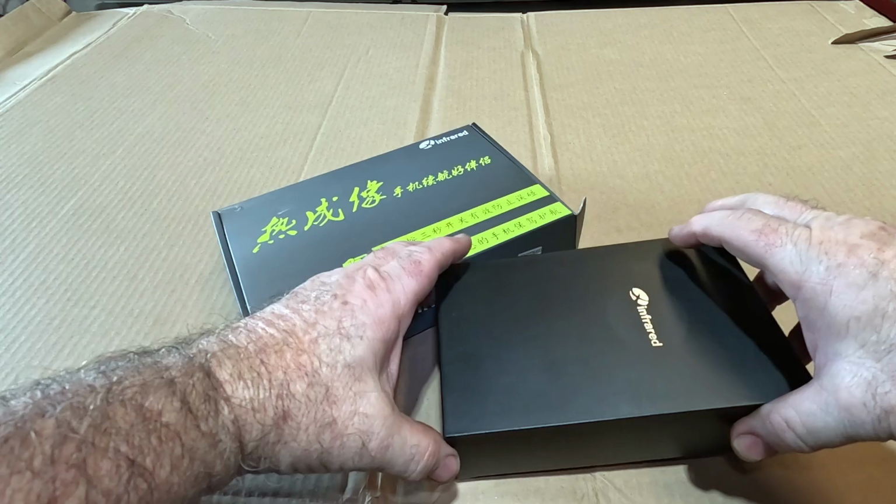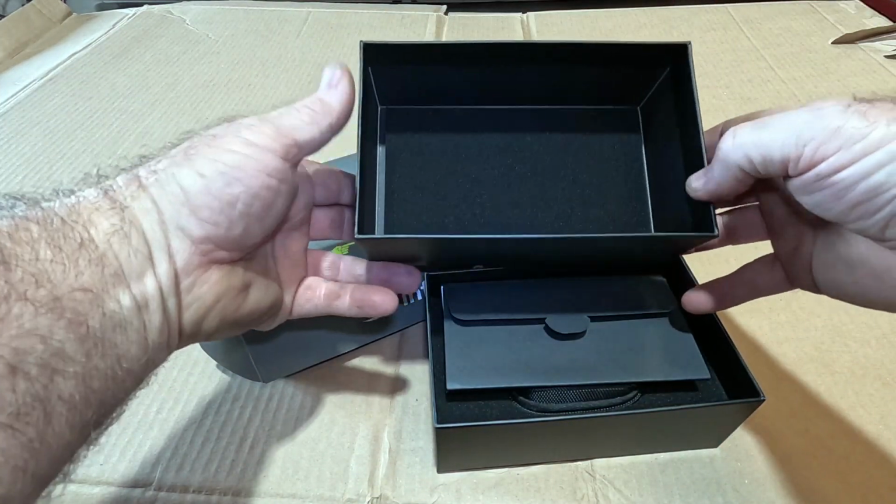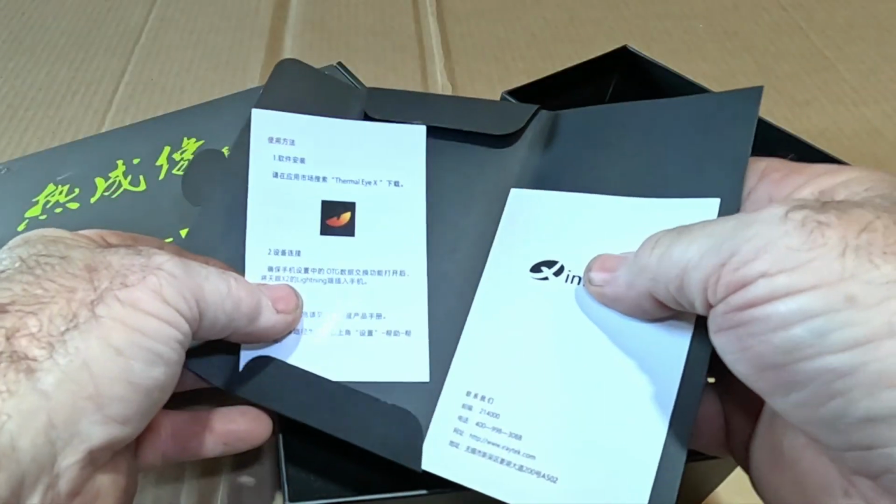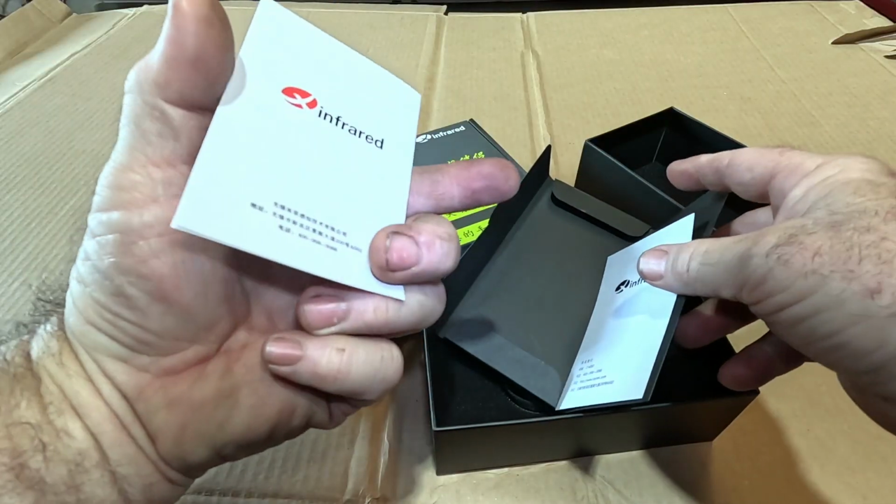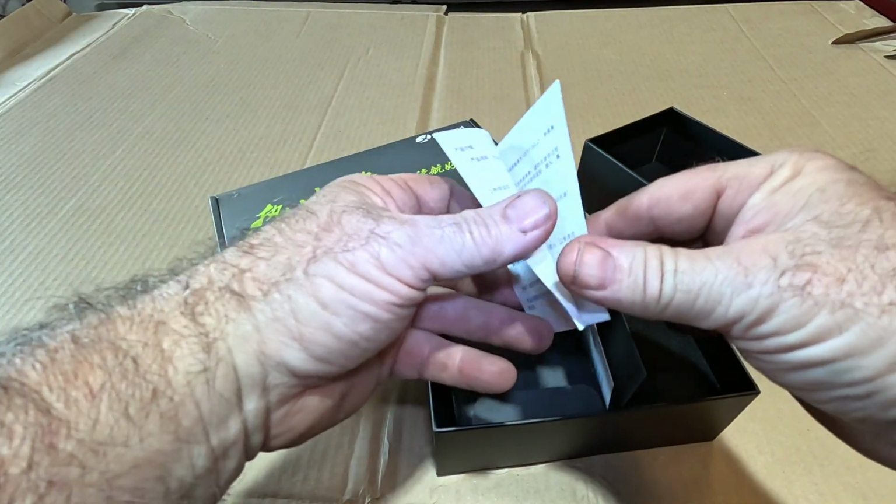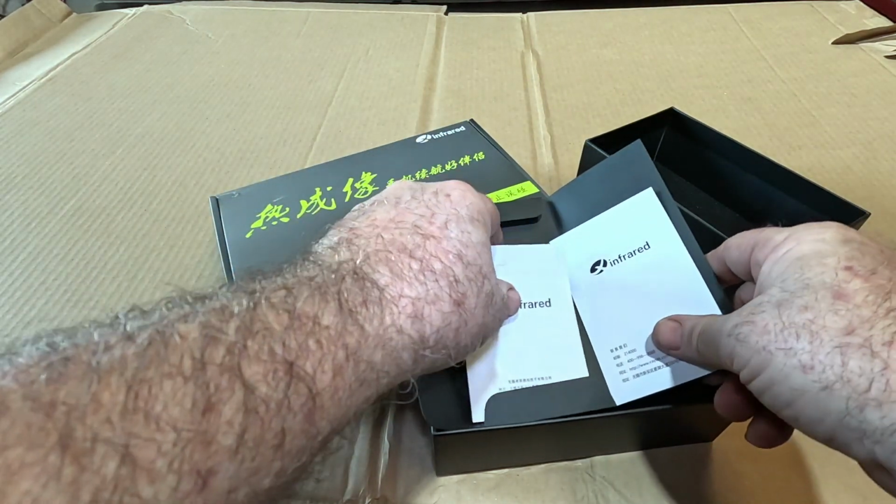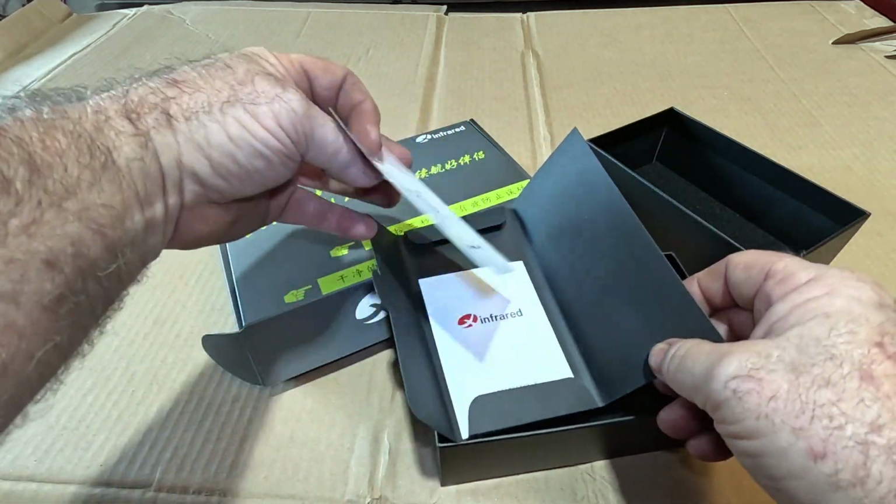Well, this is how it comes packaged. It's actually pretty well done. I like the fact that they put foam on the lid and stuff. You can keep it in this if you want. It comes with paperwork, how to get the app and all, but of course it's in all 100% Chinese. And since I don't speak or read Chinese, I was kind of lost with all that kind of stuff, but they do have some pictures, so that's not so bad. We can figure this out. Pass quality control, that's the good news.